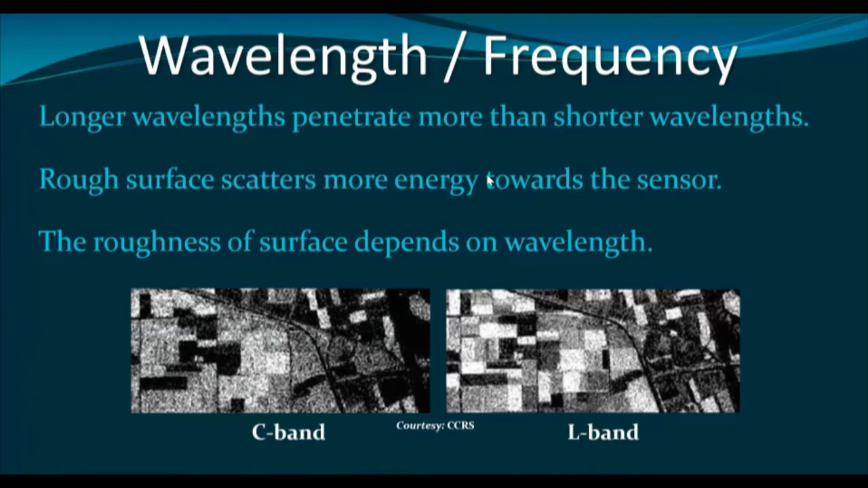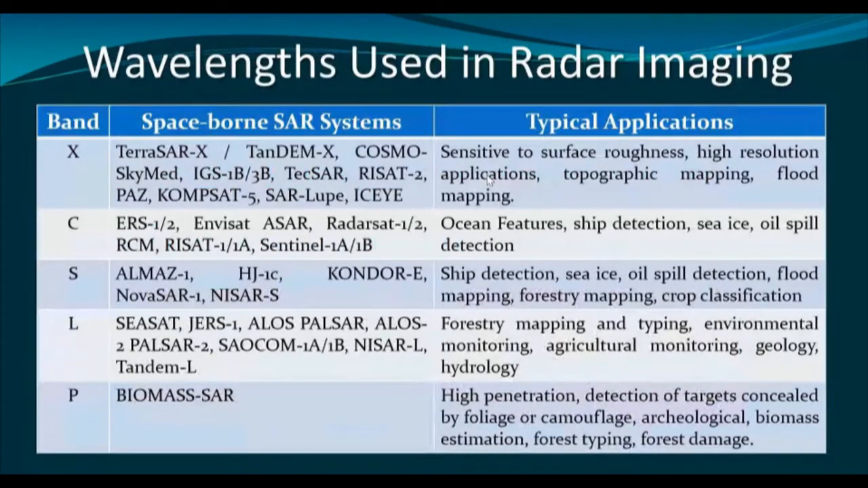As you can see in this slide, in the C band image, the image appears comparatively rough in comparison to the L band, and if we consider the L band image, it is smoother than the C band image. Why? Because the wavelength is longer in L band in comparison to the C band. Now in this slide, let us see the X band,